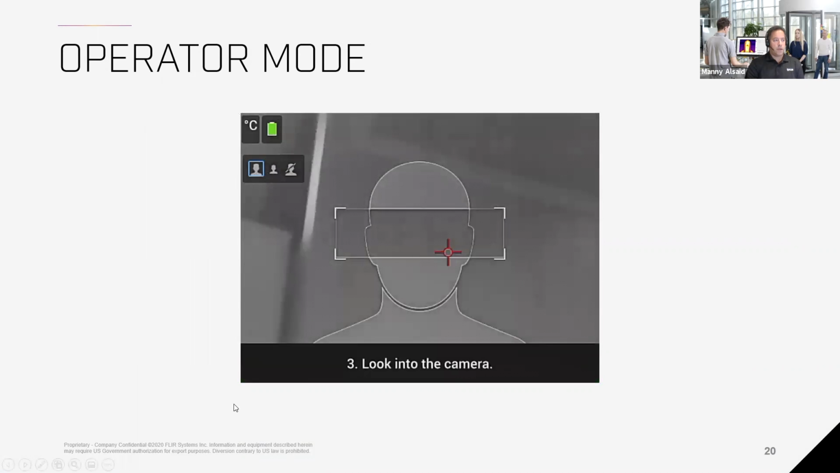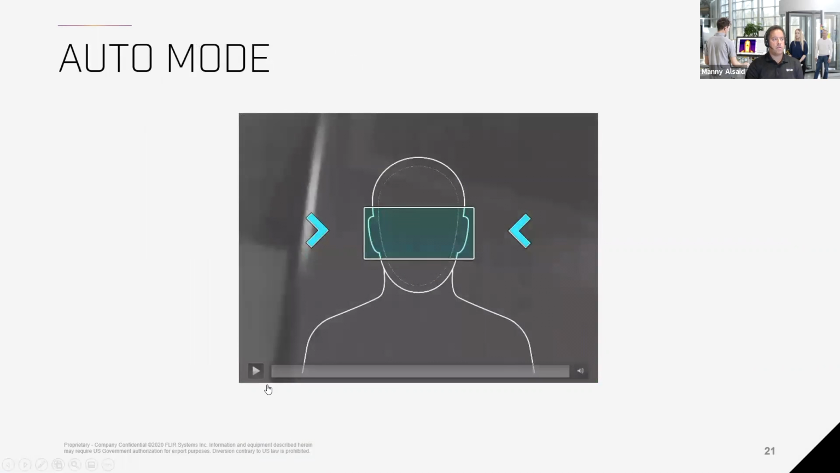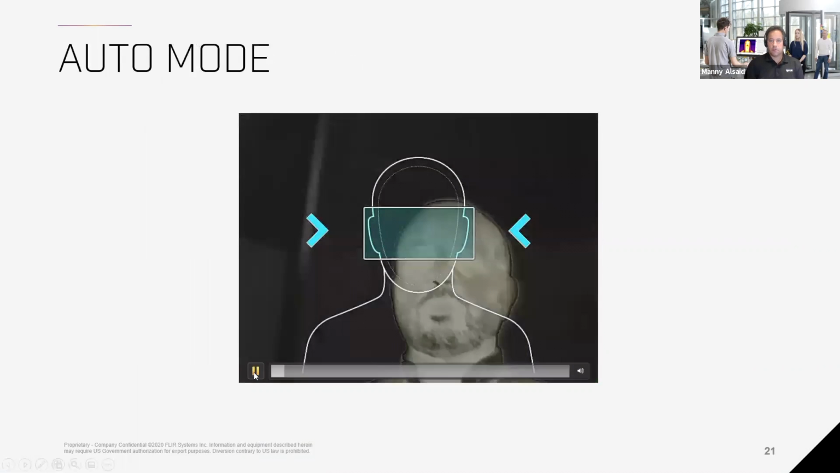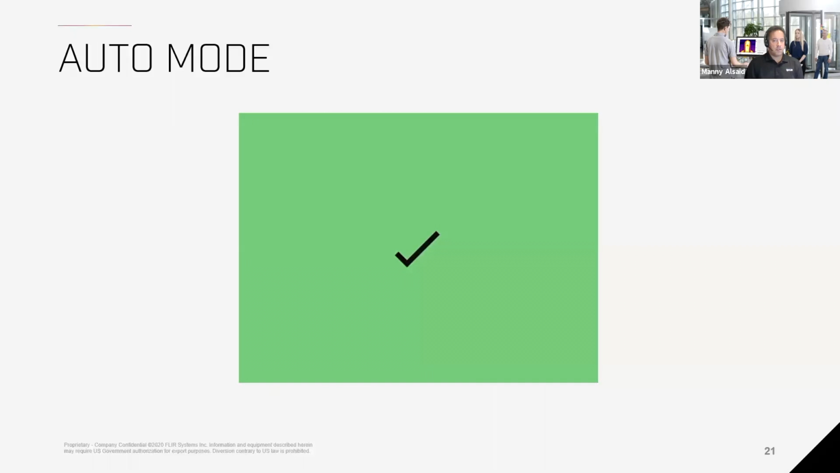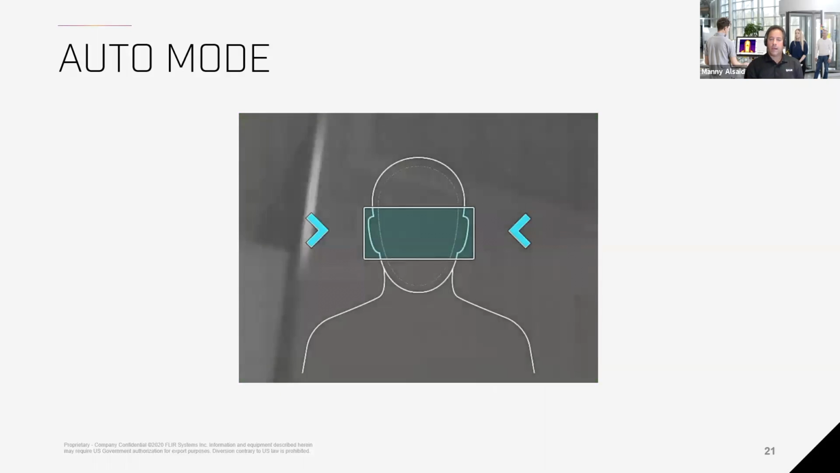The next mode that we have is the auto mode, which automatically does it. You set it up, you let it go, the camera will do scanning by itself. A person goes in front of the camera, scans, and it tells them where to move their eyes. Everything is good, it's fine. If there's a high temperature, it'll give you another message as well on the screen. All the handheld cameras can output to a standard television LCD that you can show to the people being scanned.